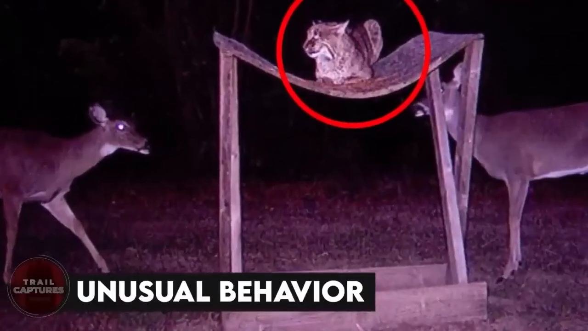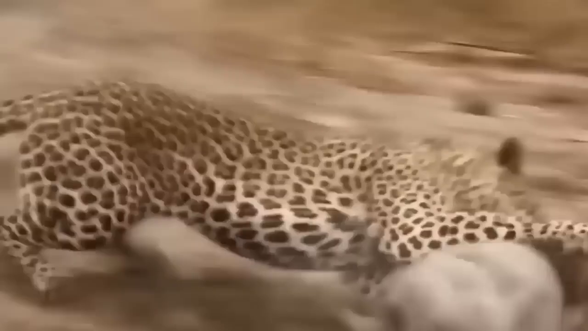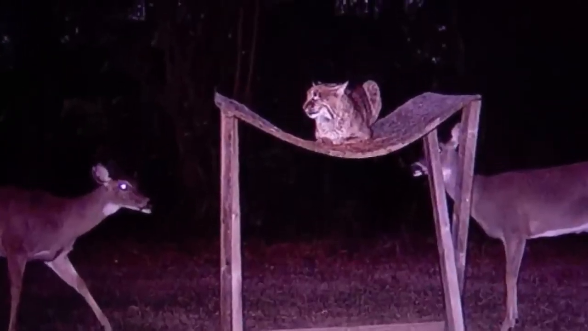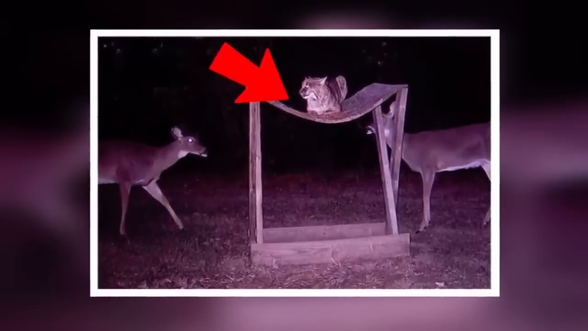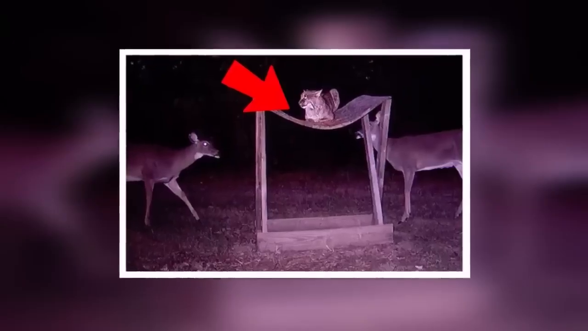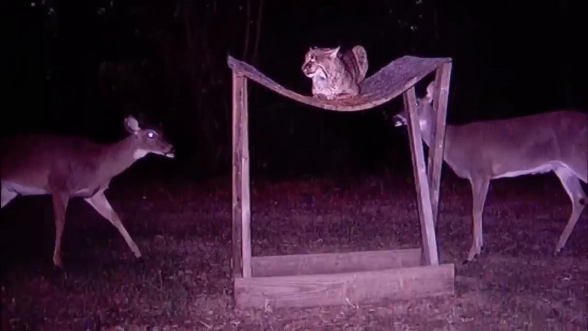Unusual behavior. Most people think that wildcats are all dangerous killing machines, but you might change your mind after seeing this picture. But still, there is a chance that the cat is just waiting and deciding which deer to kill first. However, seeing how chill the deer are, we can think otherwise too.